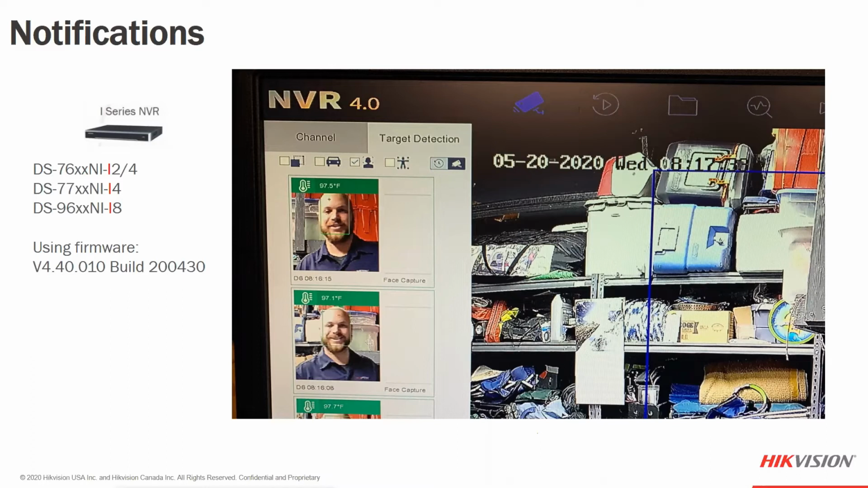So this is me in my wonderful garage office here. As we are screening for temperature, you can see that the temperature can be displayed in the target detection window on the software. So if they have an existing i-Series NVR, they could start to utilize that local display and see the temperature.